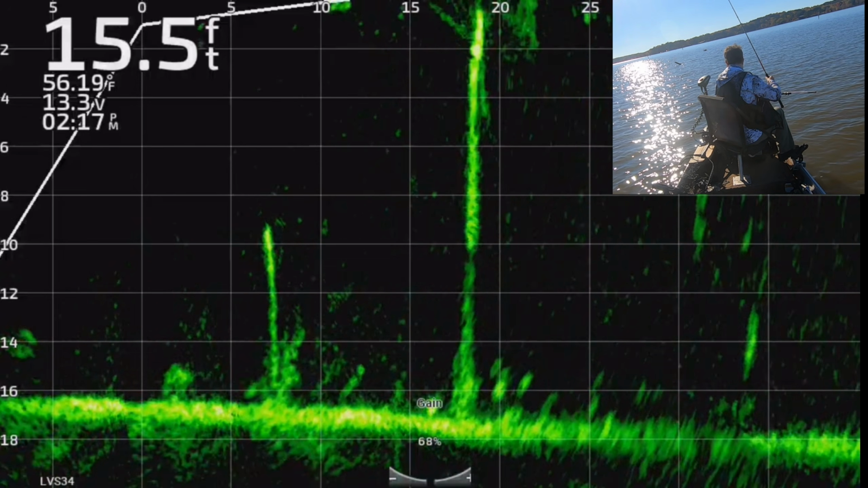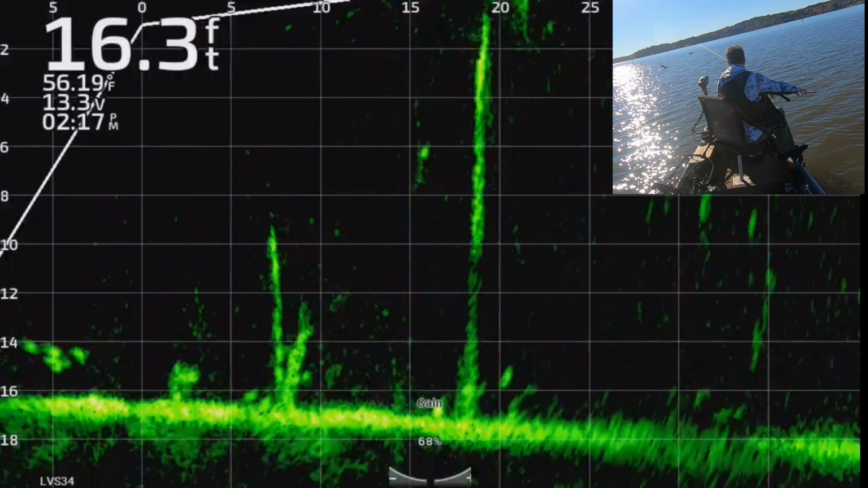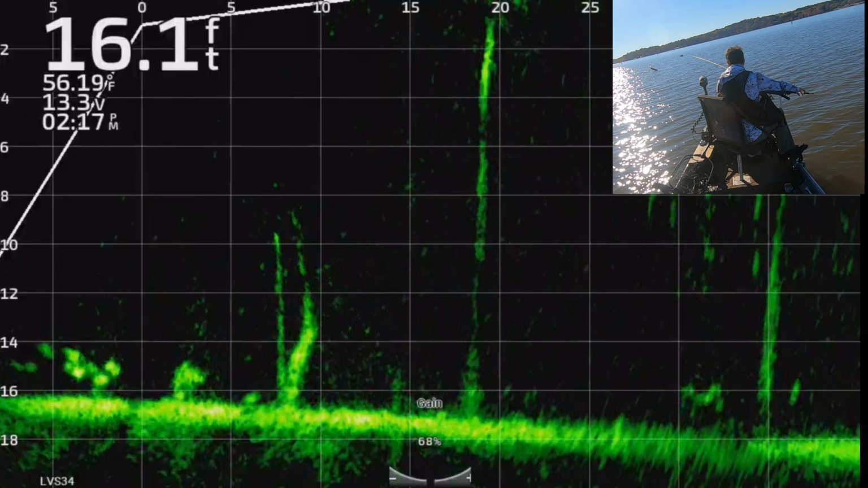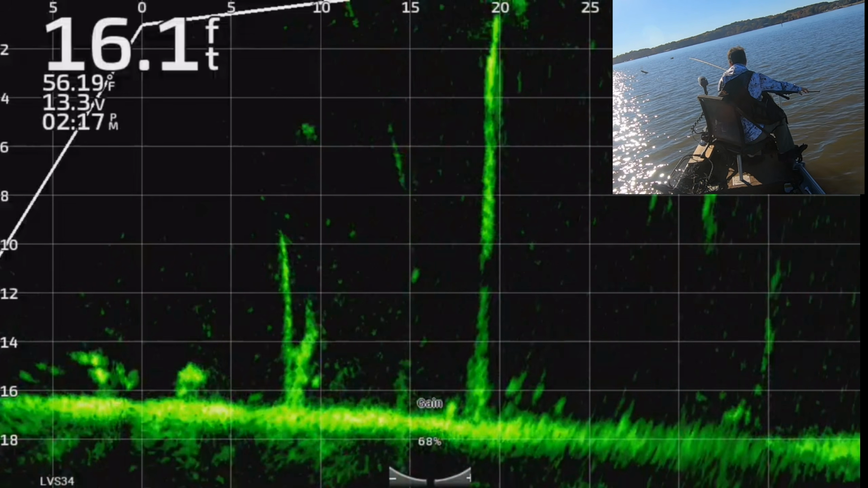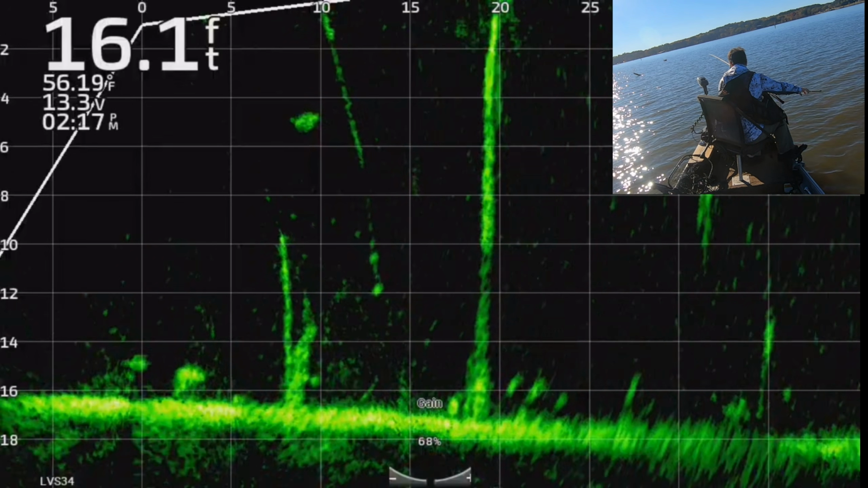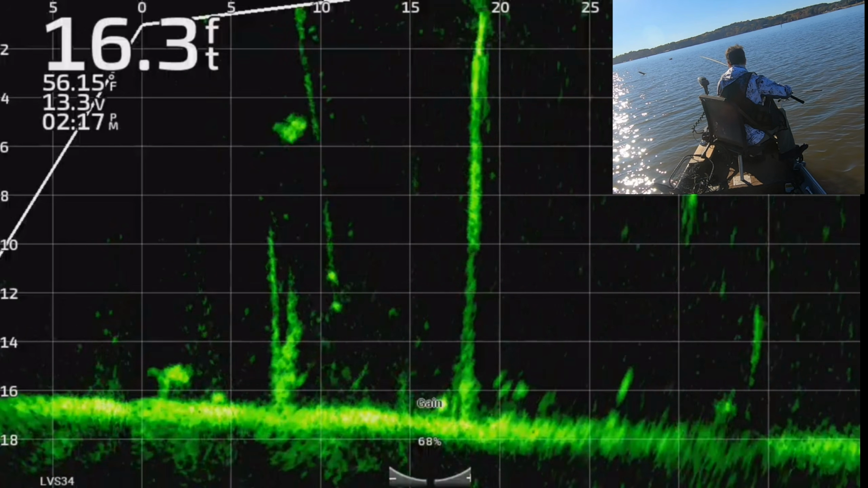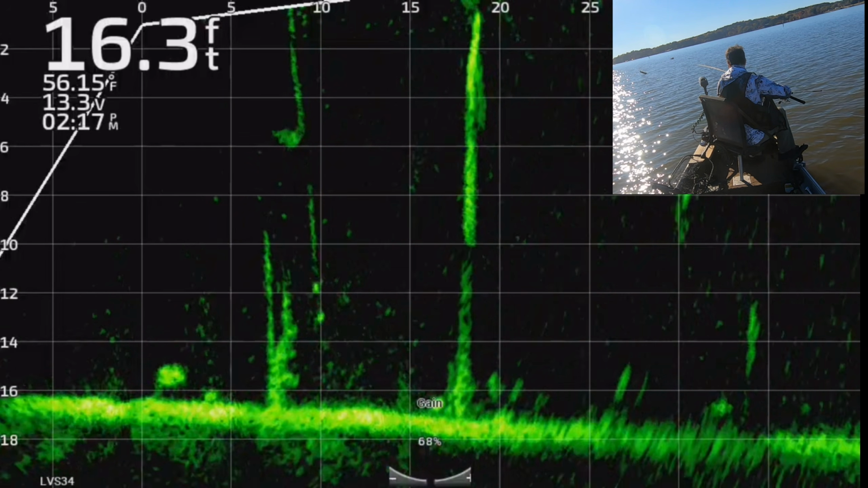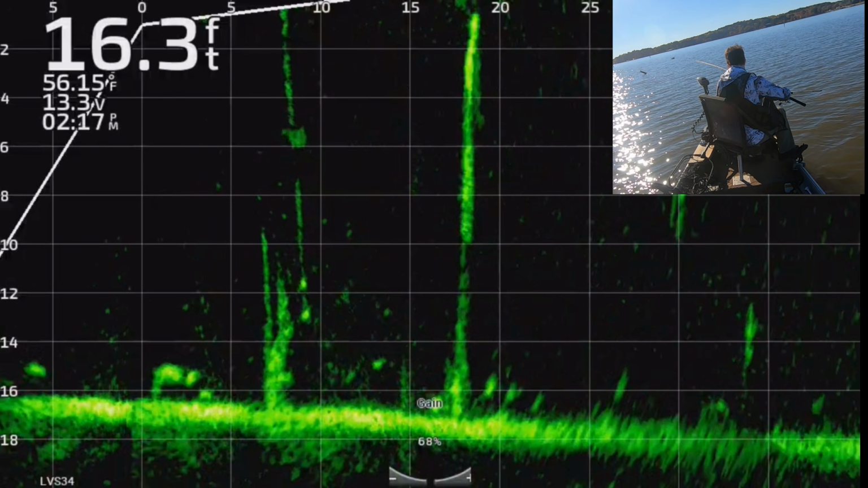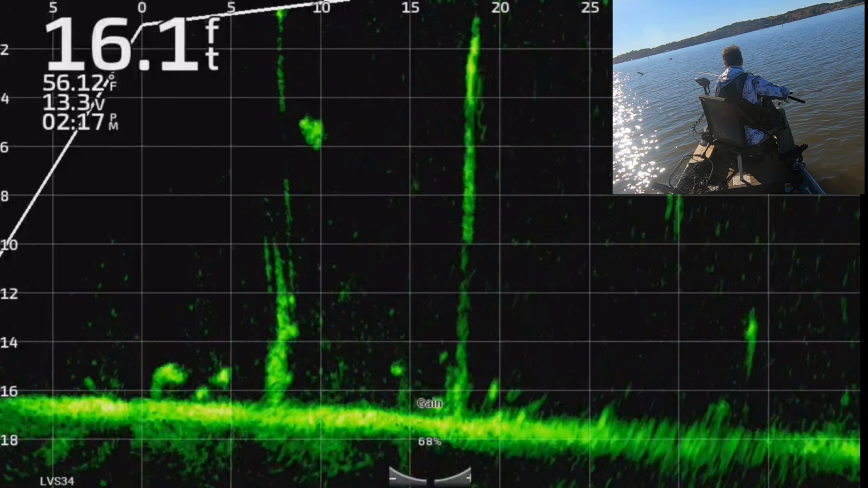You see this? I'm hung up on that log right there, or that tree. Got off of it. Putting a weight ahead of your jig, I did it to get down deeper faster and for casting, but man, it helps a lot with not getting hung up on stuff like that. Because your weight will hit it first, and you can kind of bump yourself off of it before the jig has a chance to hook the trees and stuff. I still get hung, but not near as much as I used to.